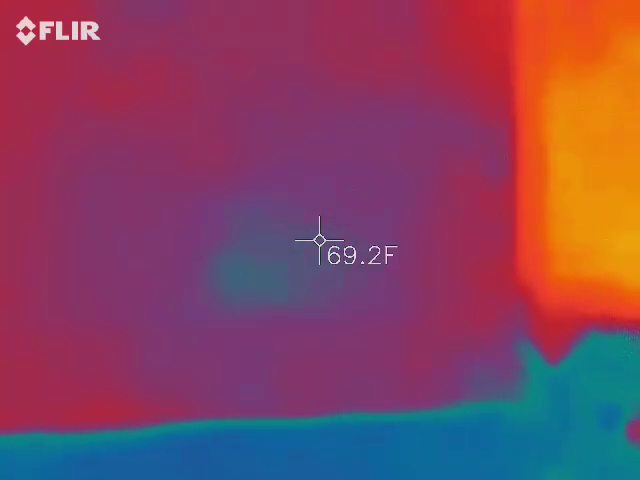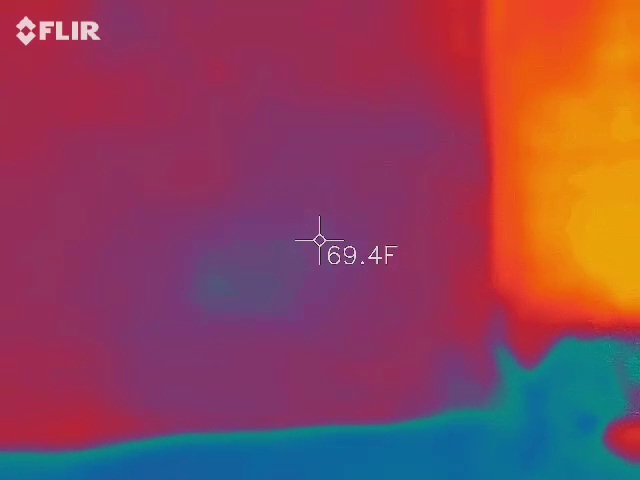Correct. Okay, so in the event you see something where your temperature is going to go below hers, I didn't calibrate these on purpose. So again, this is going to be more accurate anyway, because it's going to go through the air as well. So again, if your temperature drops below what her gun says, we obviously have something going on. Sure. I also want you to try to keep a person in view at all times.